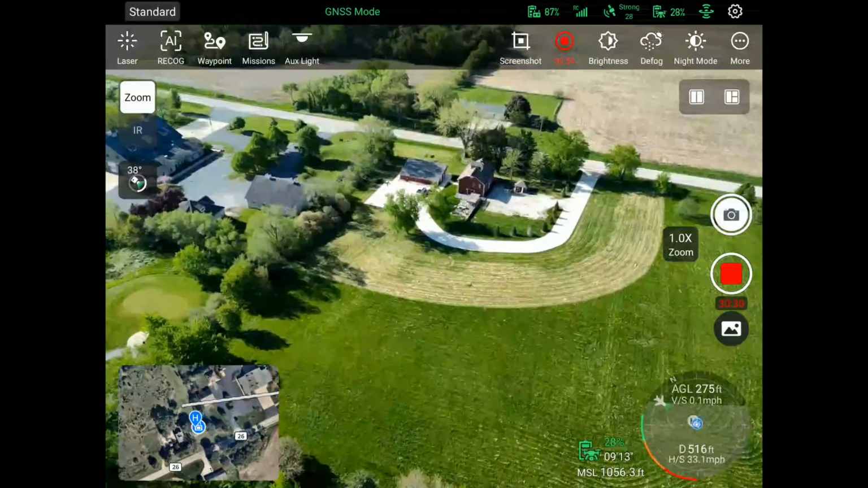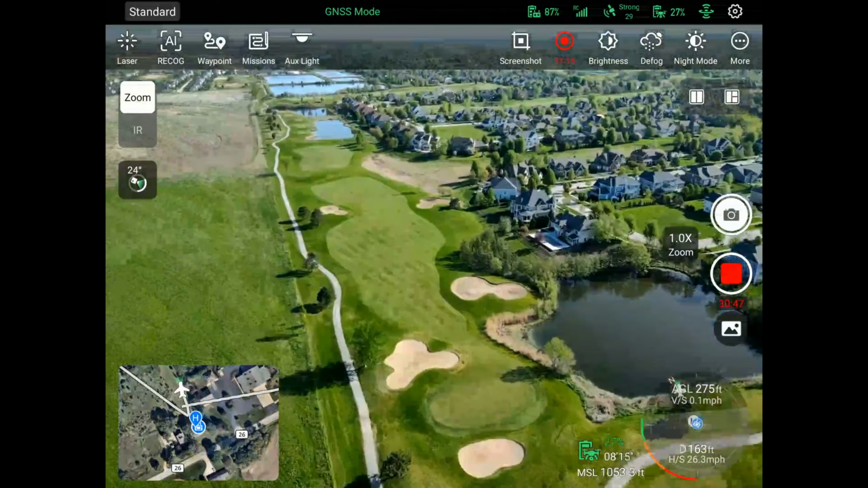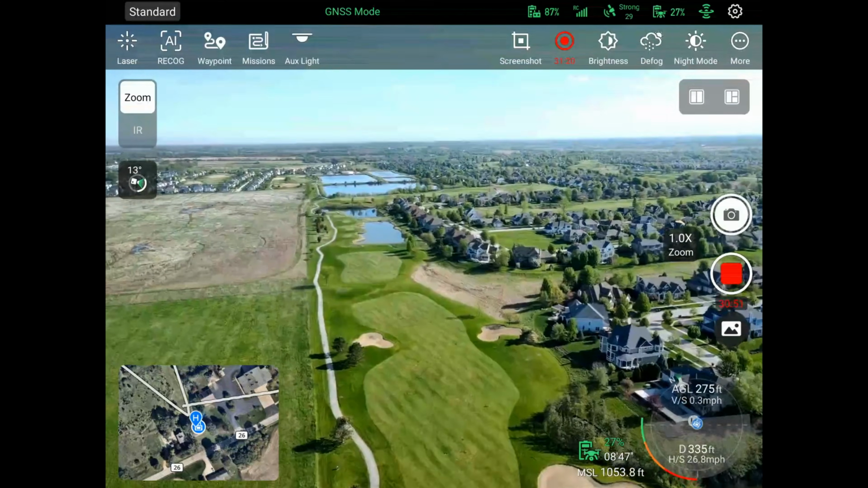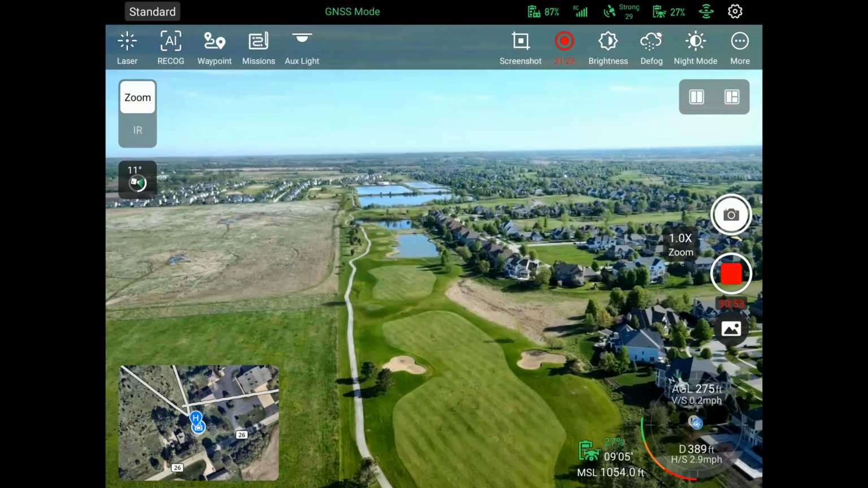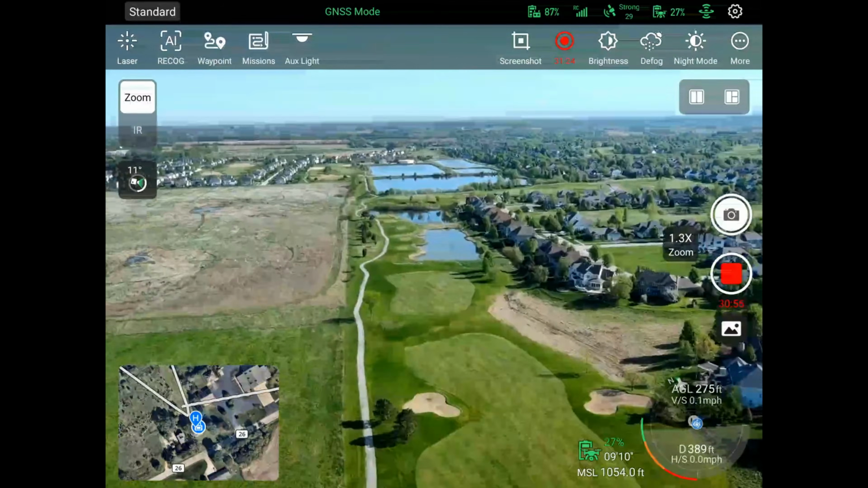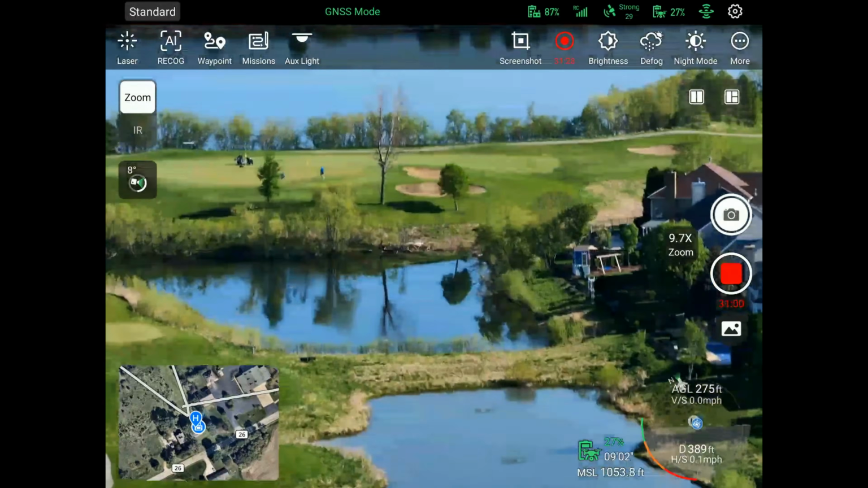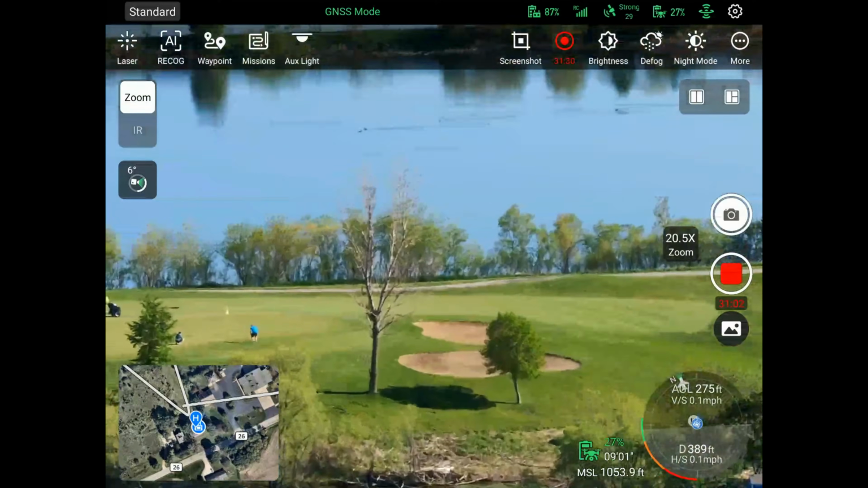Really like this drone a lot. Let's see if we can find another golfer down here. That is impressive.